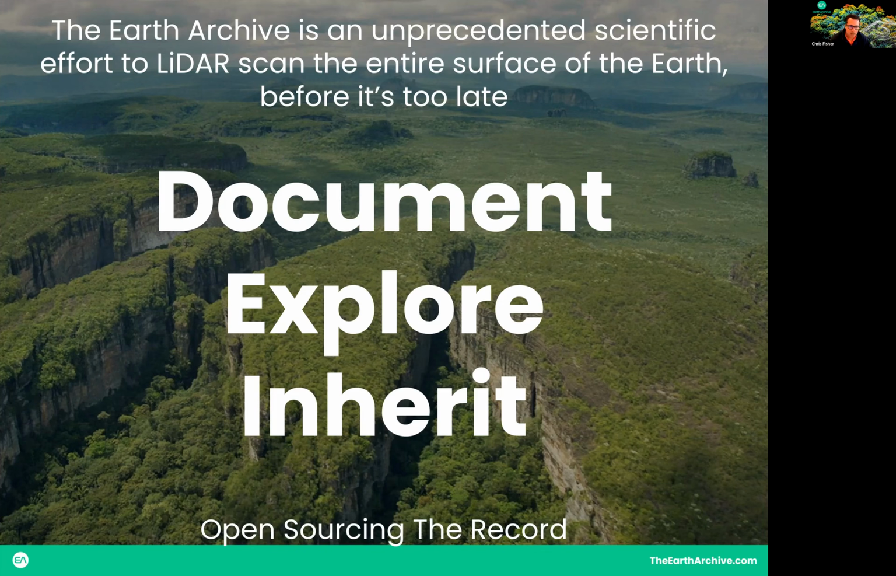And I think, like Notre Dame, we can't imagine how these records will be used, but we know that they'll be critically important. And what's critically important for the Earth Archive is to open source everything. We're making all of these data free.